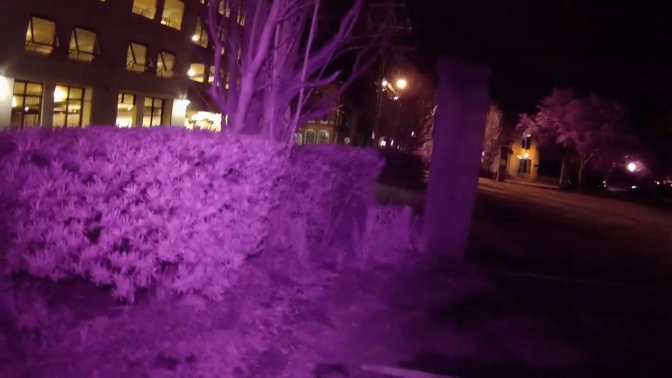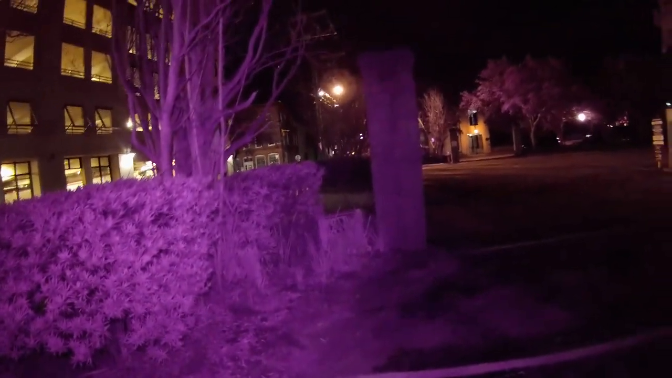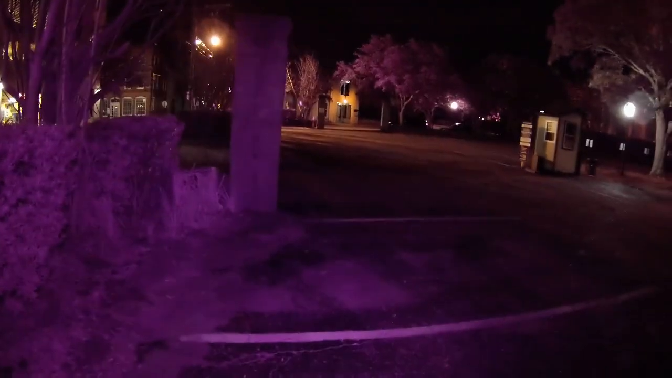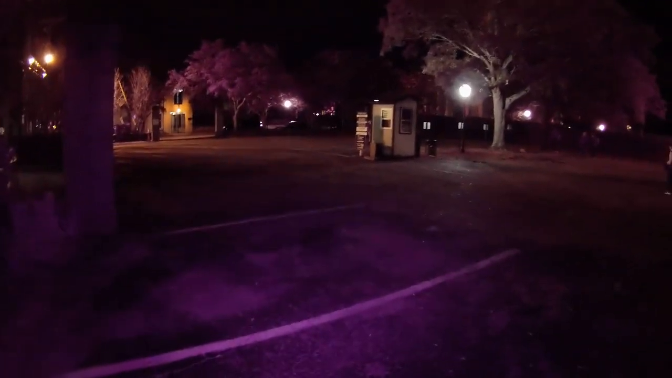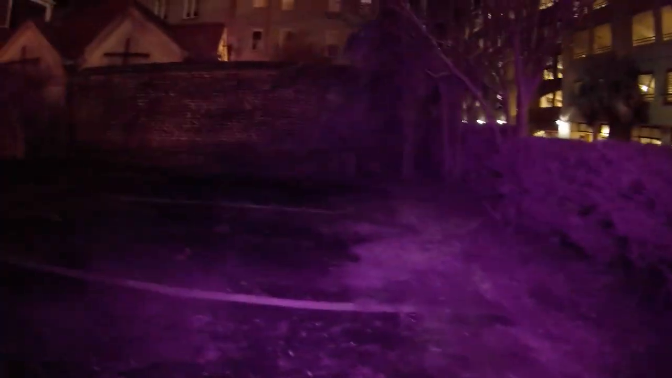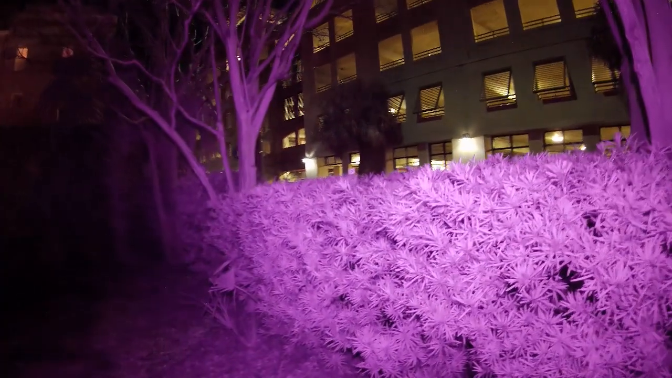I have to pee. Go pee in the bush on there. I'm gonna go pee here. I'm gonna stand over here so it looks like we're talking.